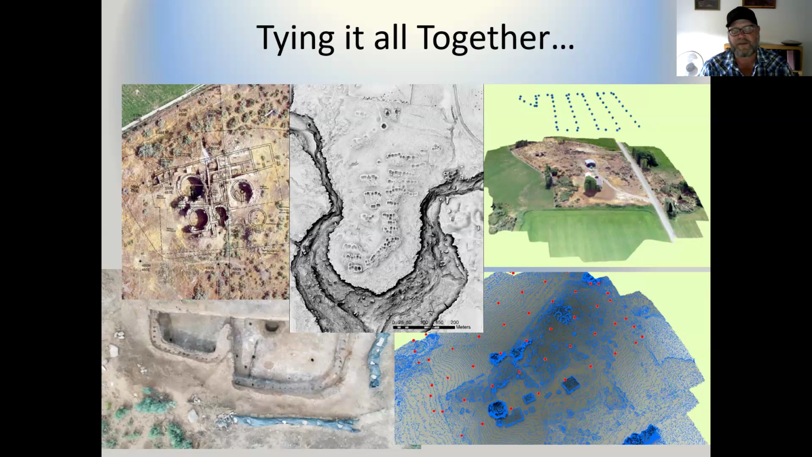All of those things can be used in conjunction with the LiDAR data that's become publicly available to archaeologists across the Southwest, and which many people are actively working on. It's going to be a really important part of integrating all of the spatial data that we've already collected and how we do it moving forward.